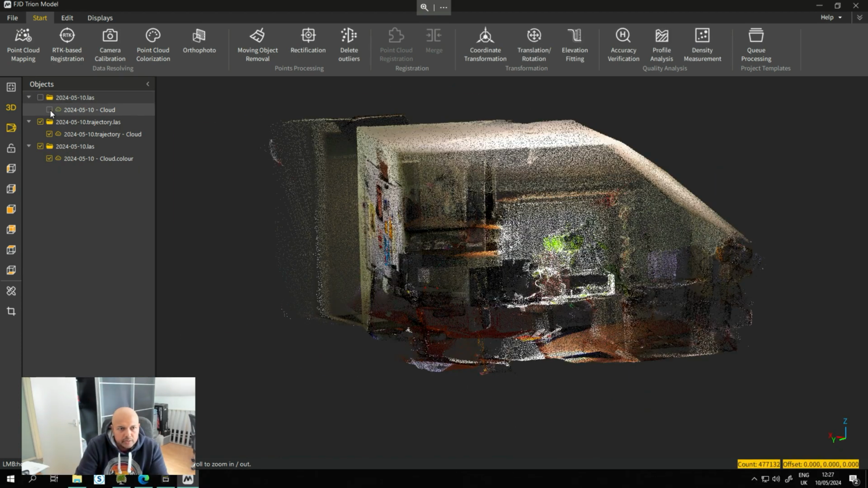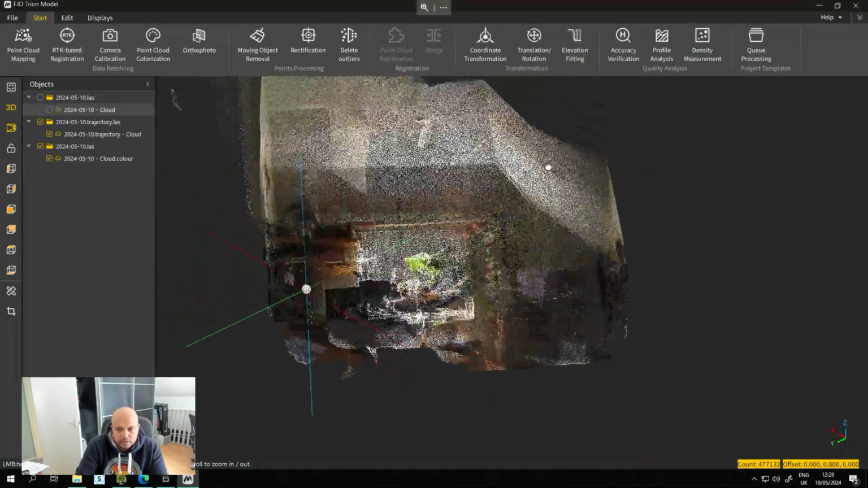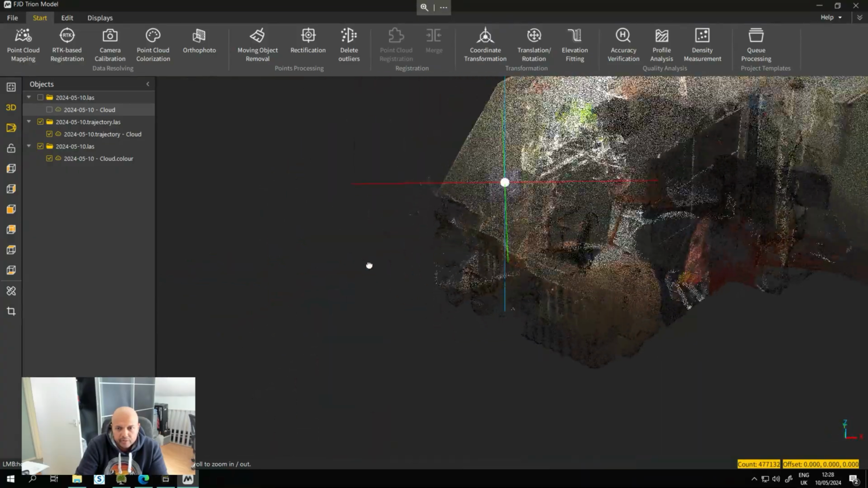So now the process is done. I normally switch off the original point cloud and just work with the edited one, and this is my current room right now. It's a bit of a mess.